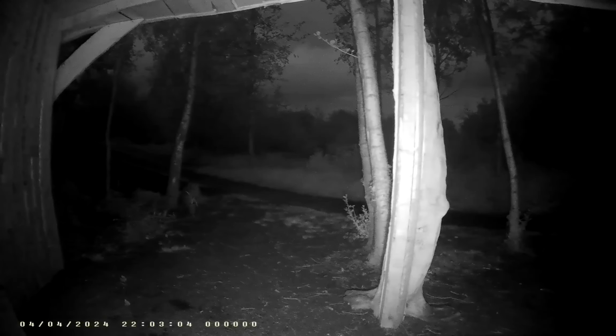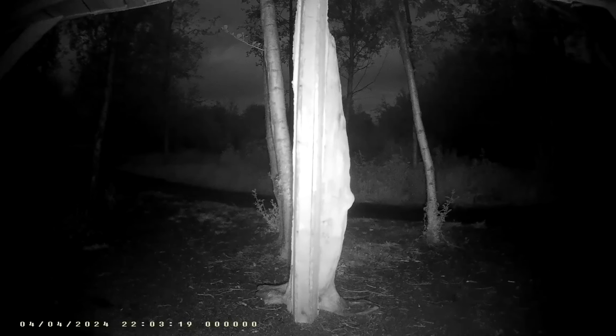Oh, the wind is picking up. I hope it doesn't whistle on the camera now when I walk around. And it was lovely all day. Right.